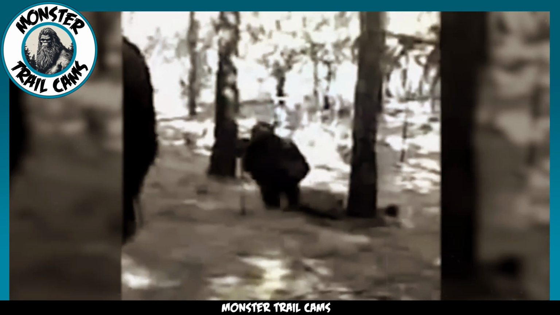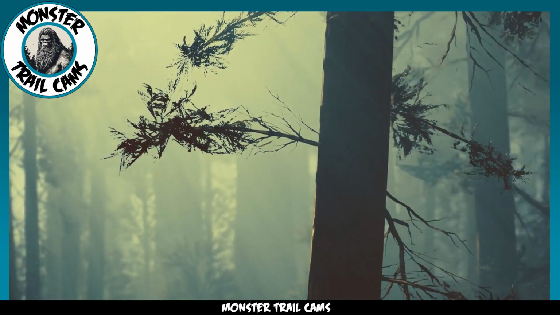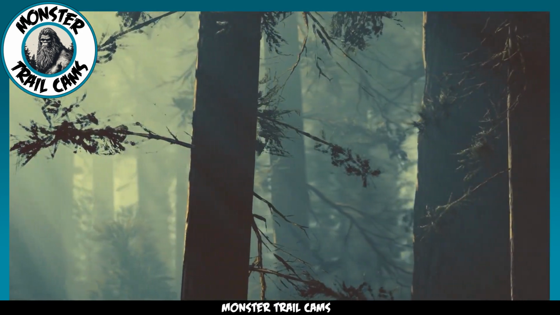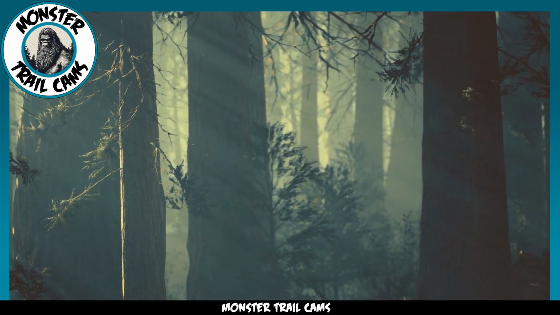As the couple wisely decided to make their escape before the creature could approach them any closer, they were left with mere glimpses and endless questions. Could it be a misunderstood forest-dwelling species yet to be discovered by science? Or could it simply be a product of our boundless imagination?